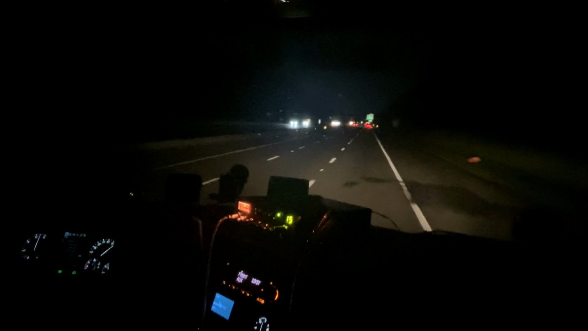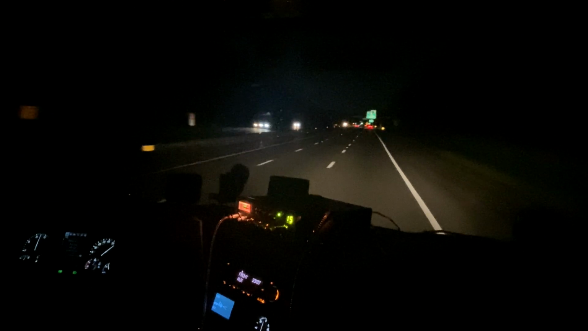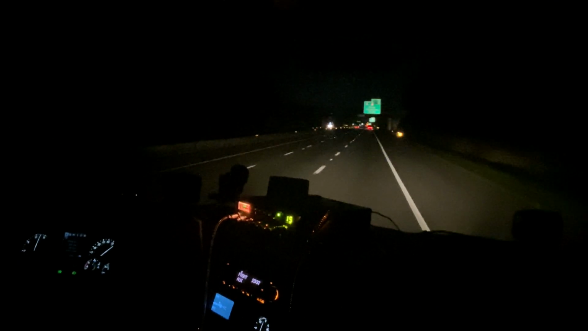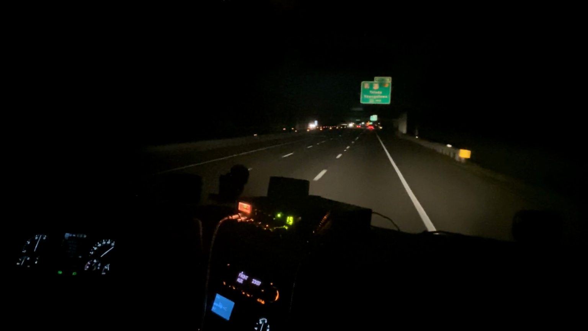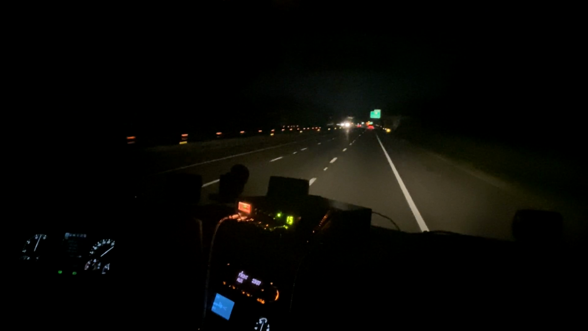These trucks don't get it as bad as the cars do. The cars, they definitely tear the cars up because the cars sit so low. I've seen a couple the last few days with cars on the shoulder that hit deer and tore some stuff up. So be as careful as you can be, as always.